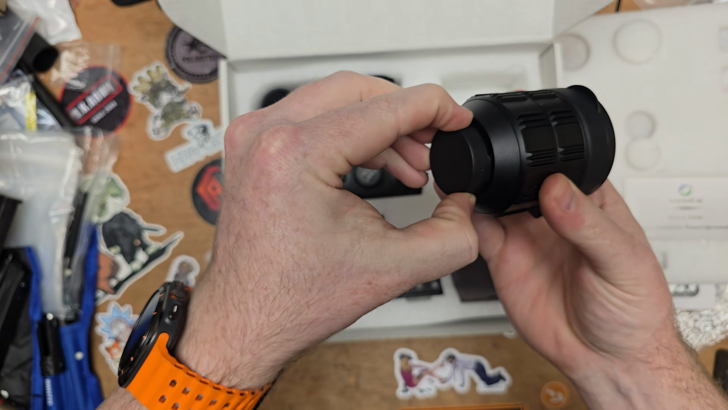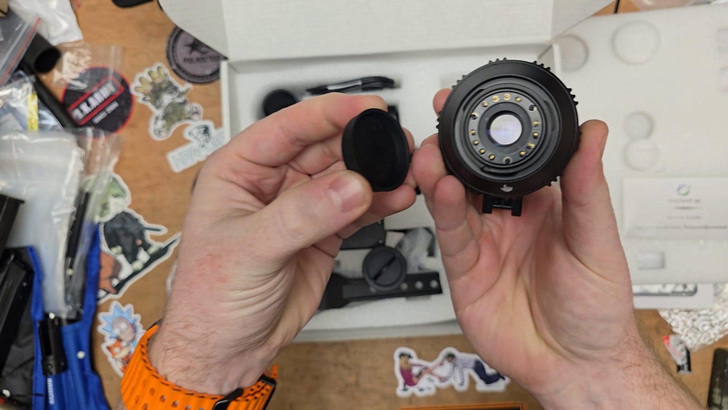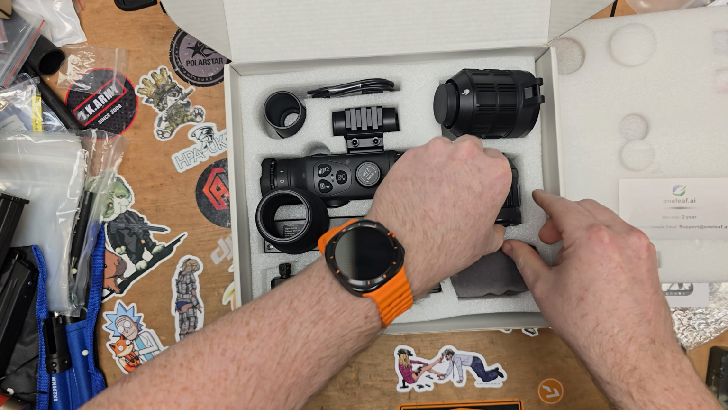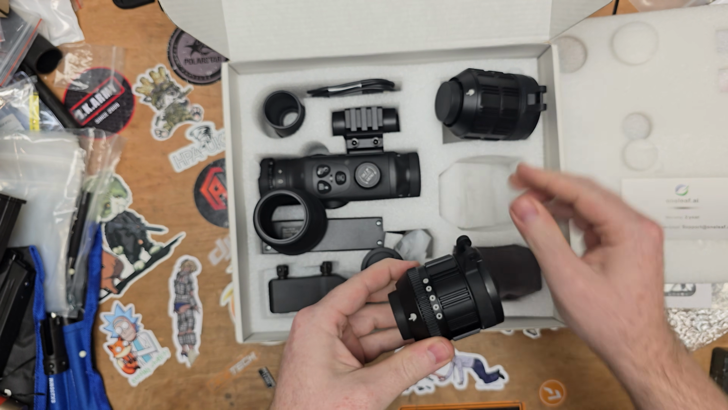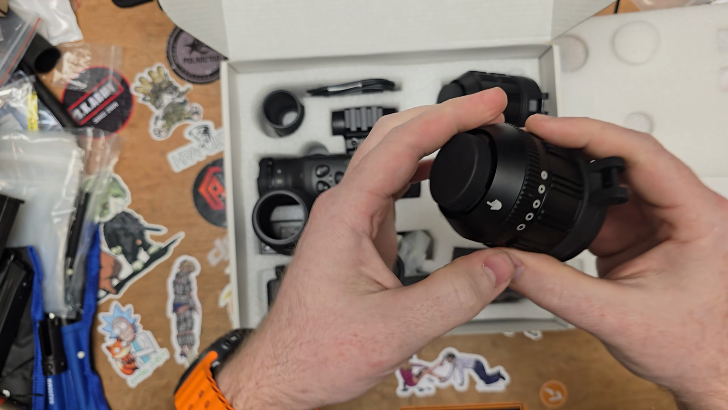So we've got caps and stuff on the lenses, and you can see it's got a bunch of electrical connections there. We've got a bigger lens and a smaller lens. Does that one have any markings? That one doesn't have any markings on it, but this one does.